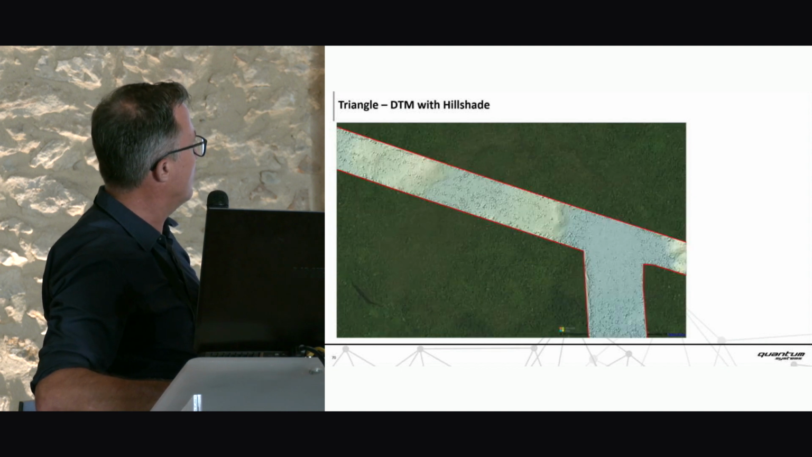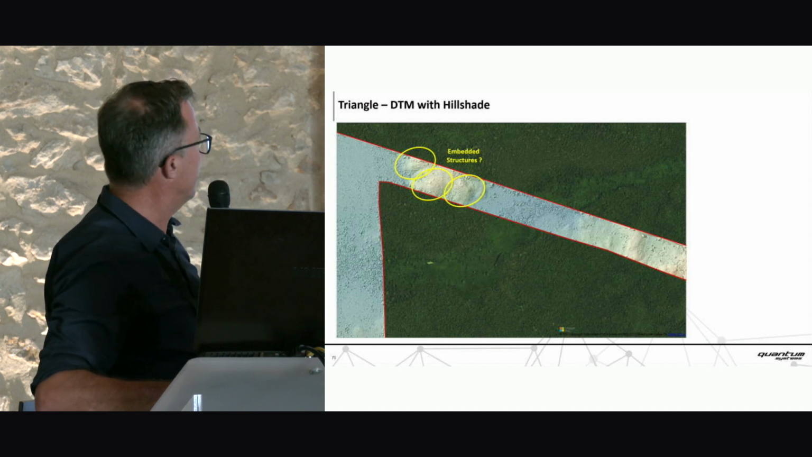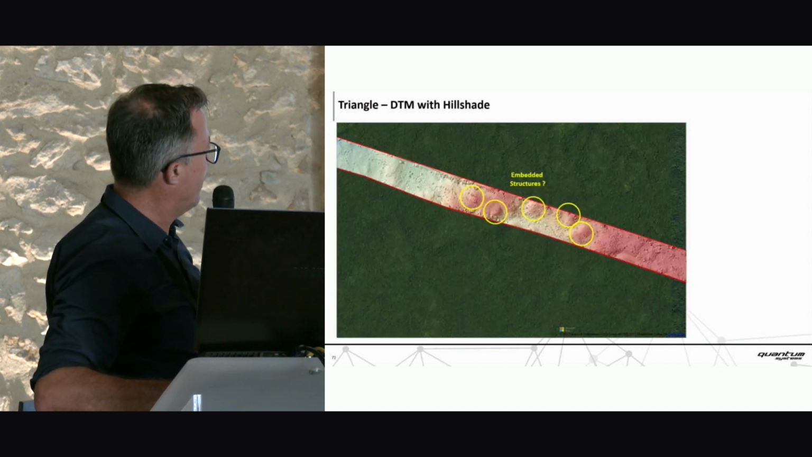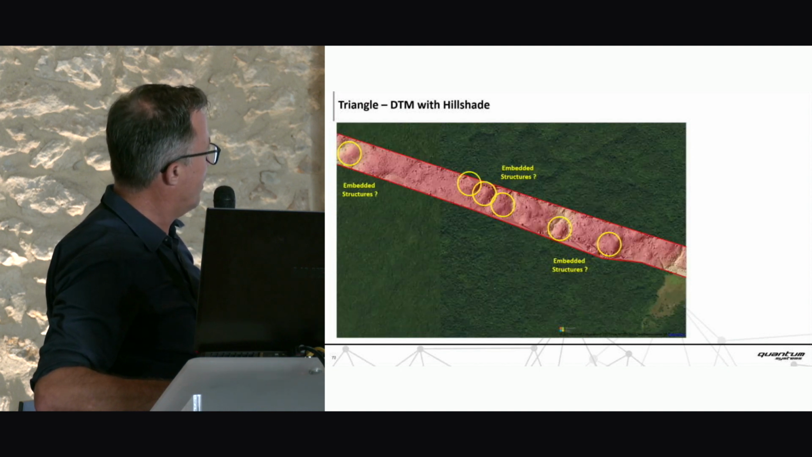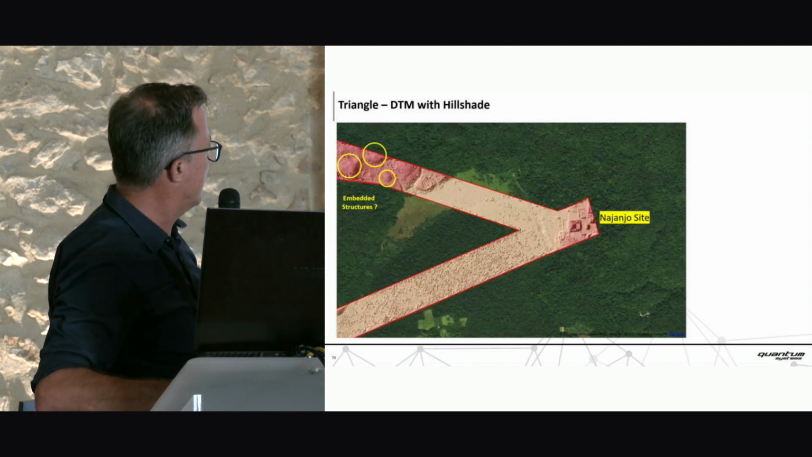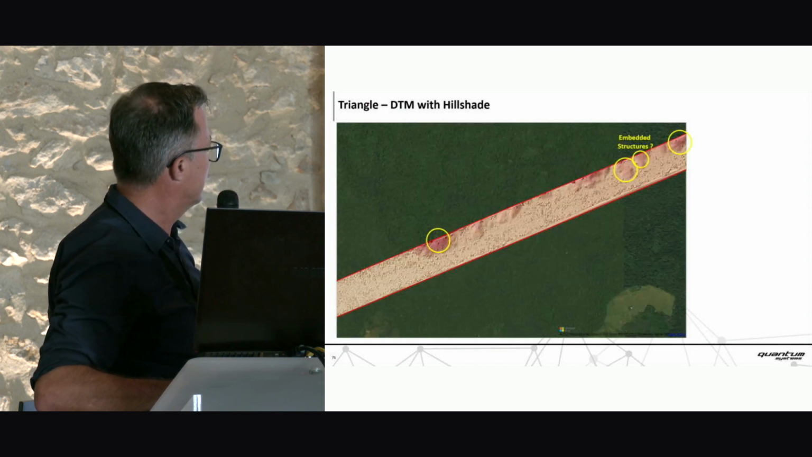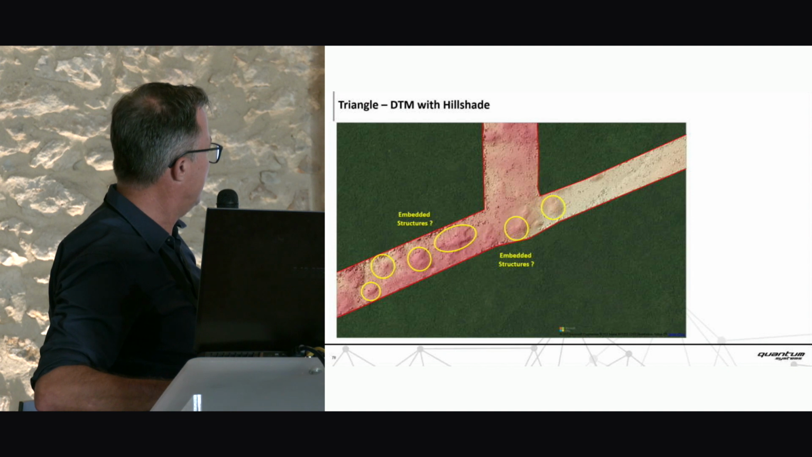That looks all like normal geomorphology. Here, there are some possible findings. Here even more. This looks really promising. And here, even more promising potential candidates for sites. Then we are at Naranjo. And on the way back, again, some structures. But the best part is around here.